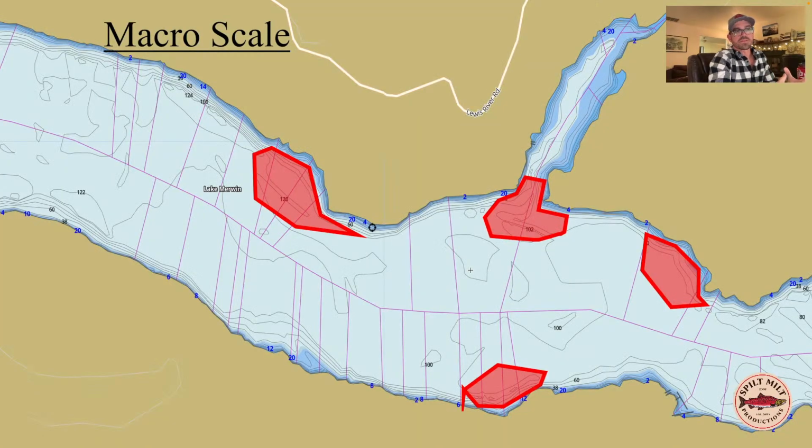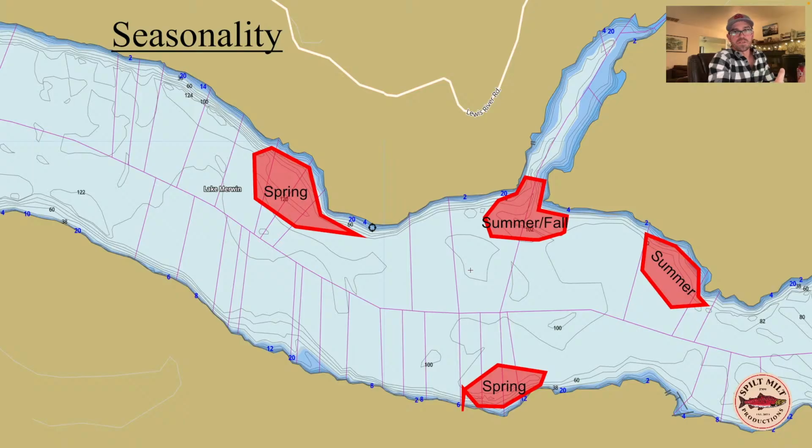And so in order to think about this, I want to come at what I'm calling the macro scale, the large landscape scale. These are areas that I know from Merwin that traditionally have always held kokanee for me. I want you to understand, after we get finished here tonight, why are they holding in these different areas at different times of the year? What factors are causing them to concentrate in these areas in particular? These are areas that, over time, I just identified as holding fish during certain periods of time.